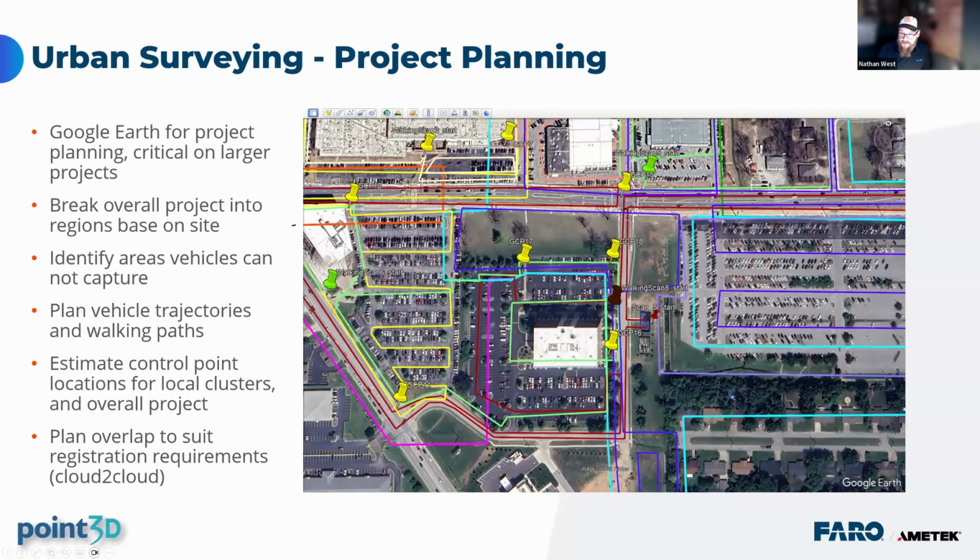It's important to break the site into subregions, as you see. You plan your vehicle and walking areas, and you plan scan overlap for effective registration. You want them to share some common features so you can register them together easily. And then you collect control points in the overlapping areas. It helps tie everything together really tight.